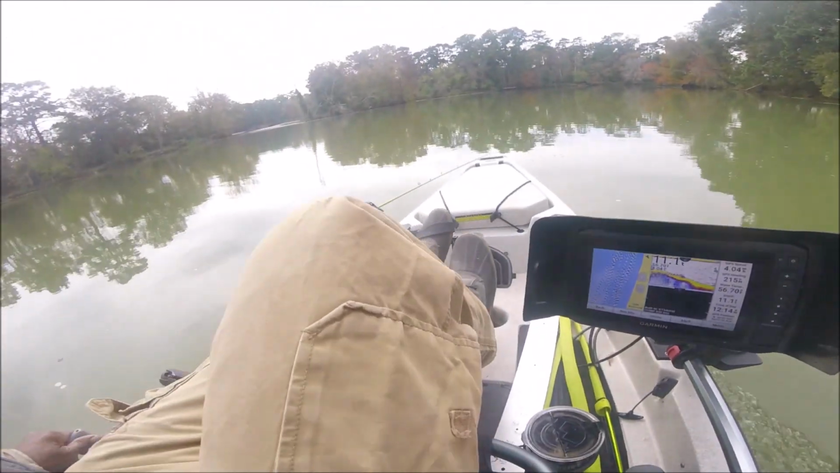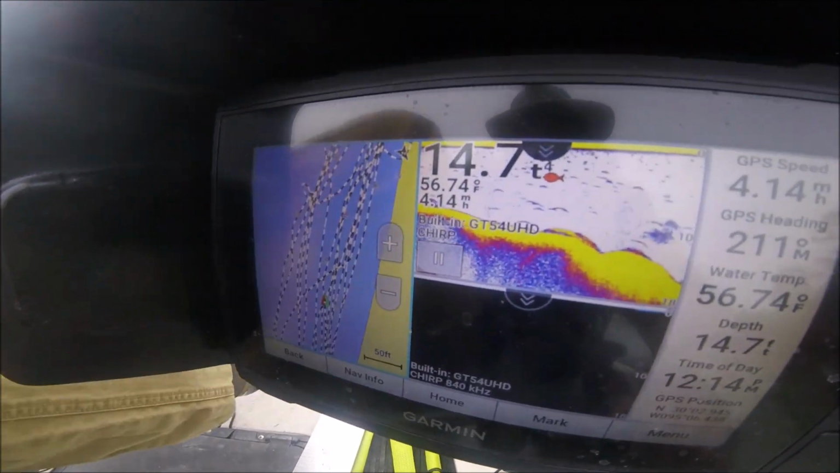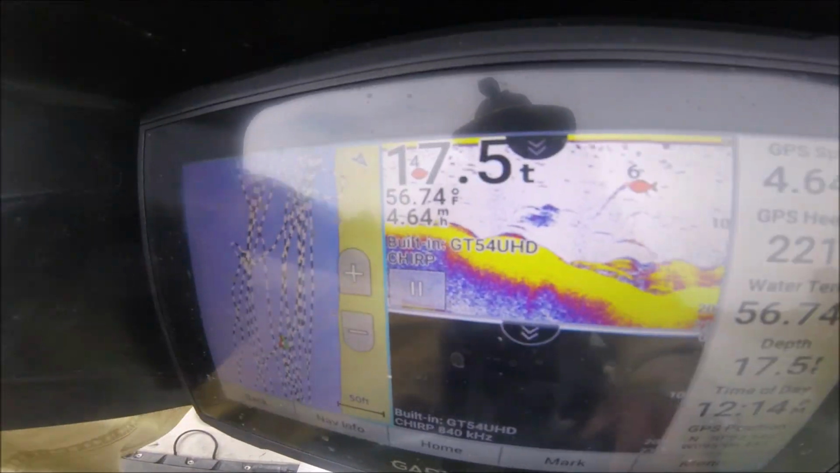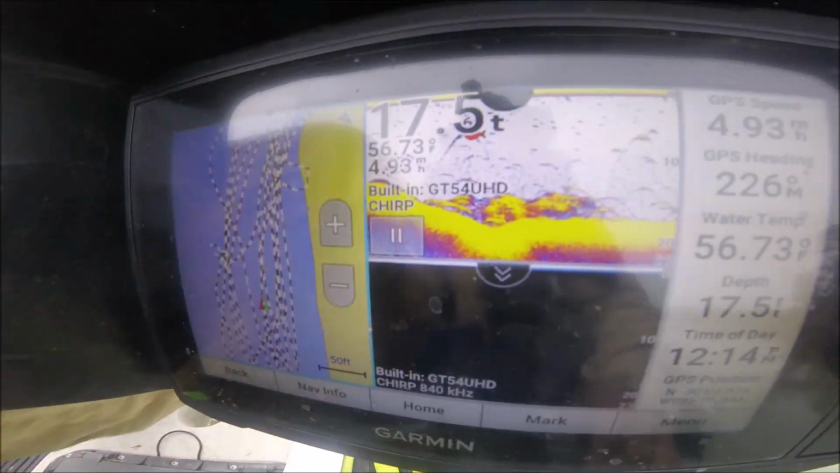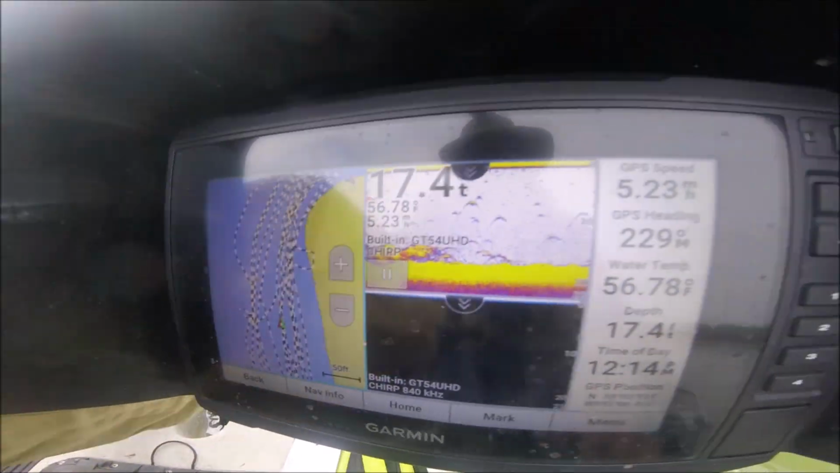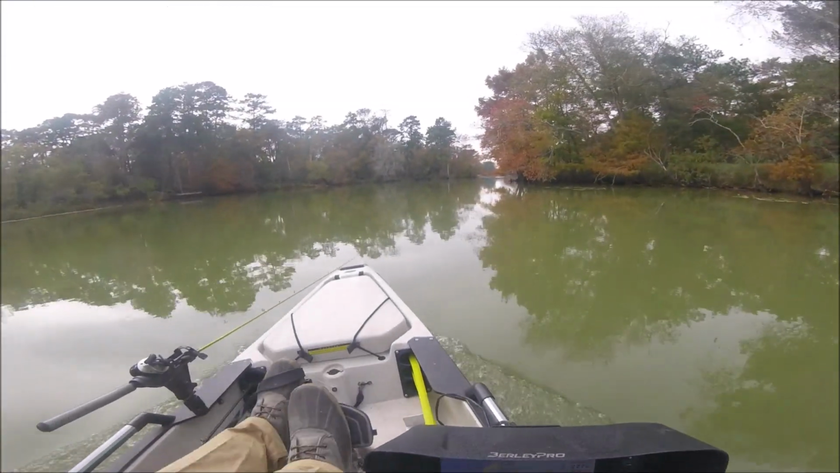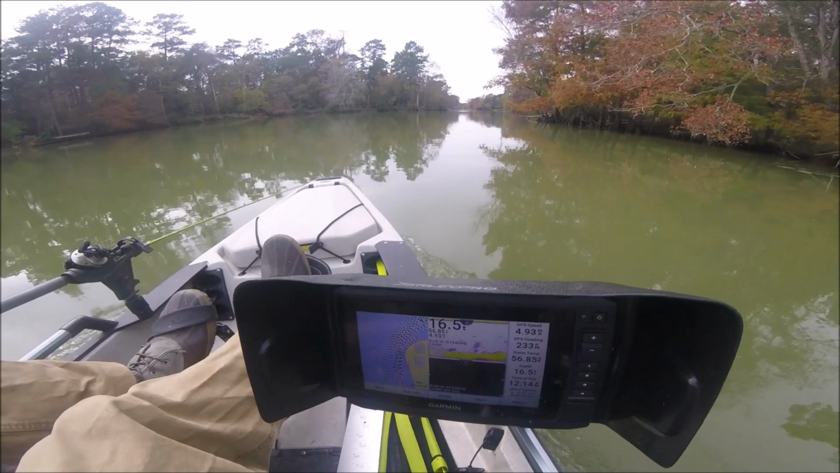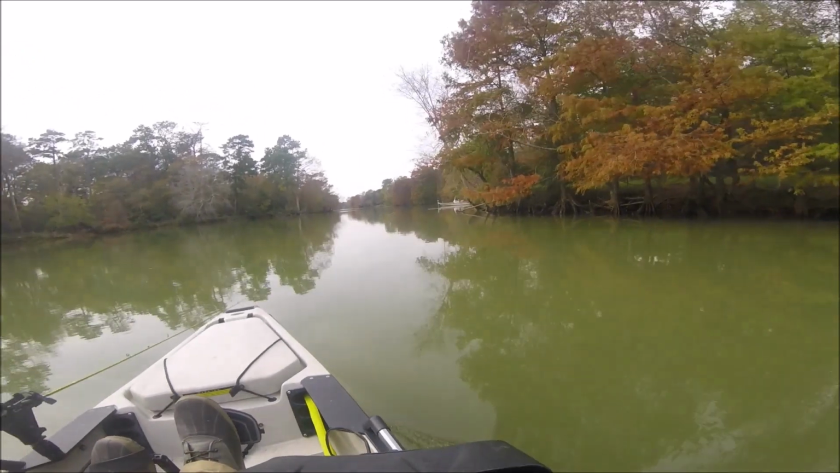Almost 4 miles an hour just by doing that. Almost 5 miles an hour. If I really want to kick it, I can get over 5 miles an hour. I just want to let y'all know, I just be out here chilling. I can get up 5 miles an hour, be flying down this river. They told me the wake zone. Uh-oh. About to get busted.